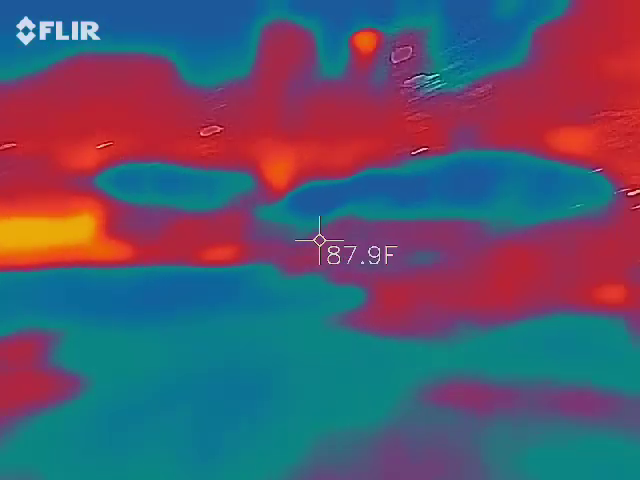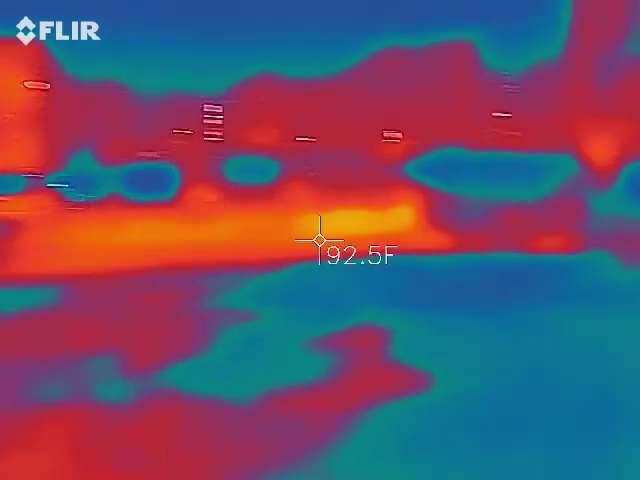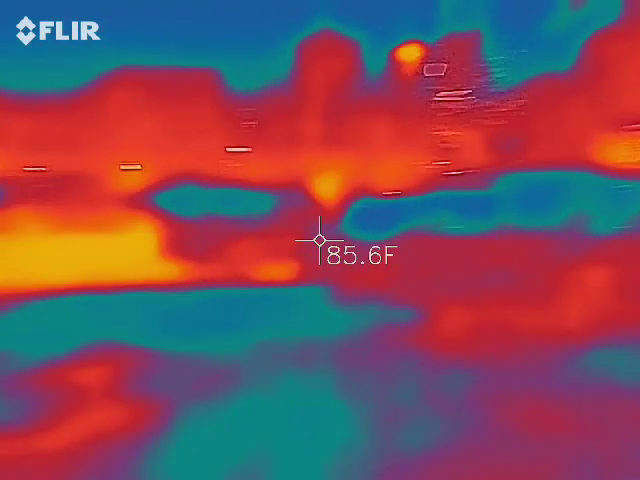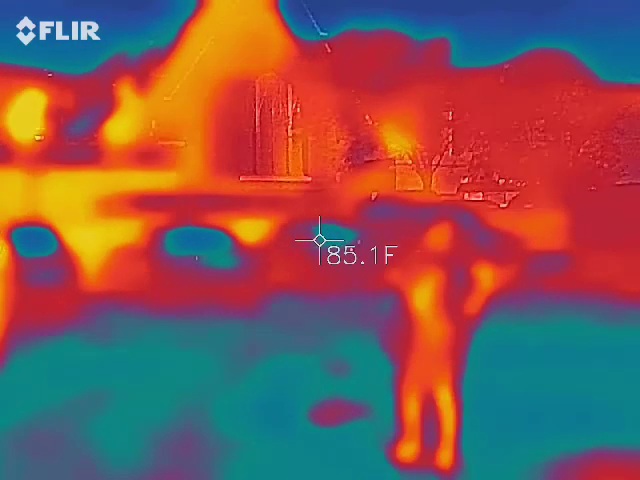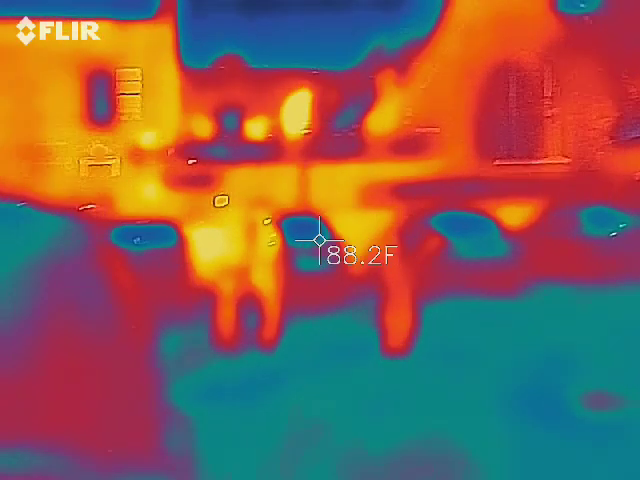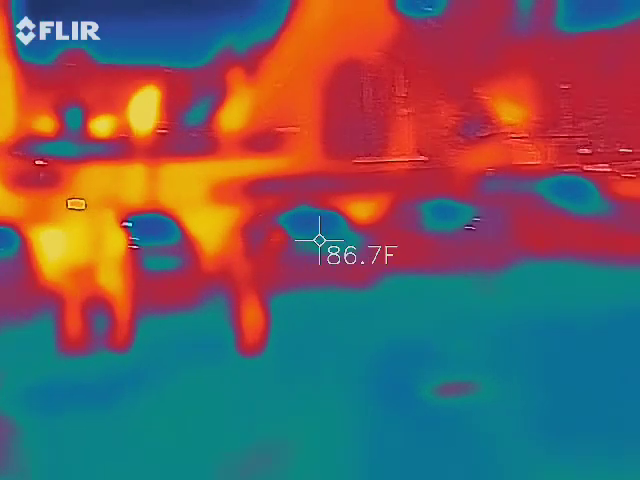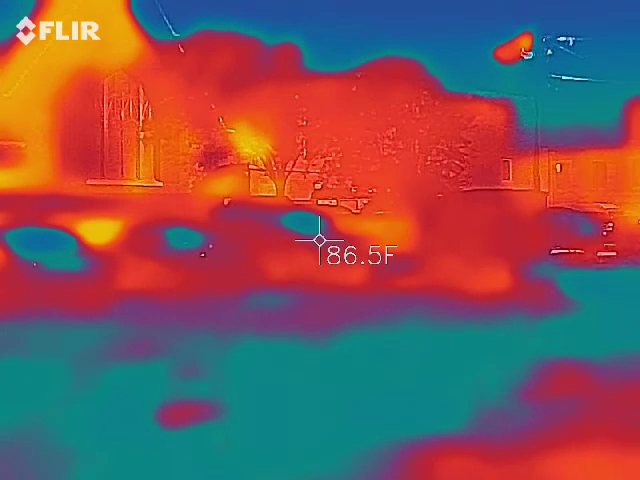100 degrees. Damn, I'm that hot. So what are you seeing in here? Nothing really. The cars really make this an interesting lot to look at, because you can see basically who's been here the longest based on the coolness of the car. And you can also see when a new car comes in how the heat is projected down from the bottom chassis. It's interesting to watch, but we have found certain things in this lot where the heat signature just does not make any sense at all.